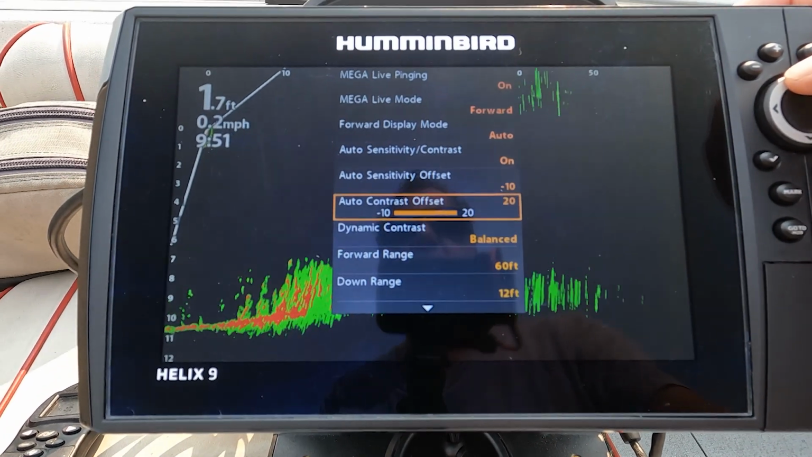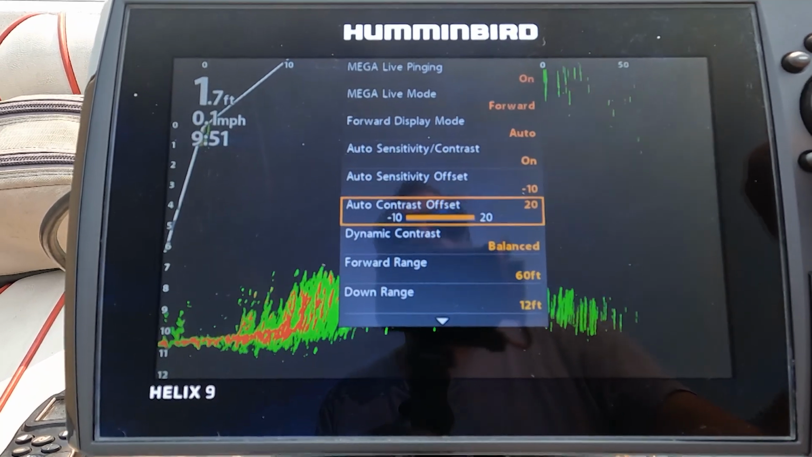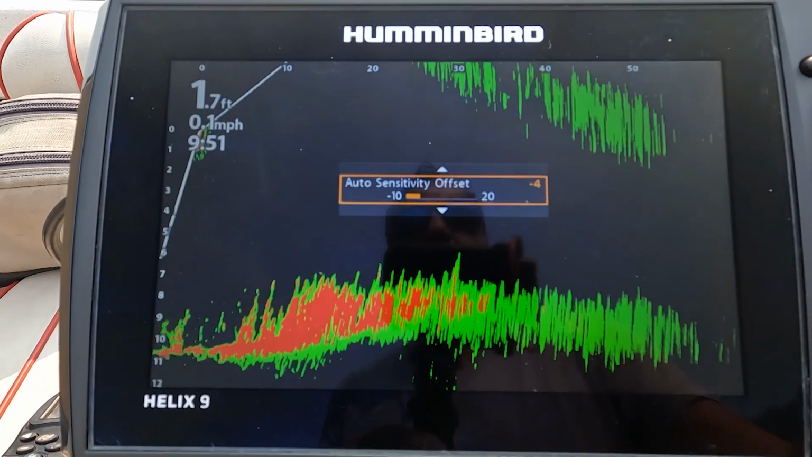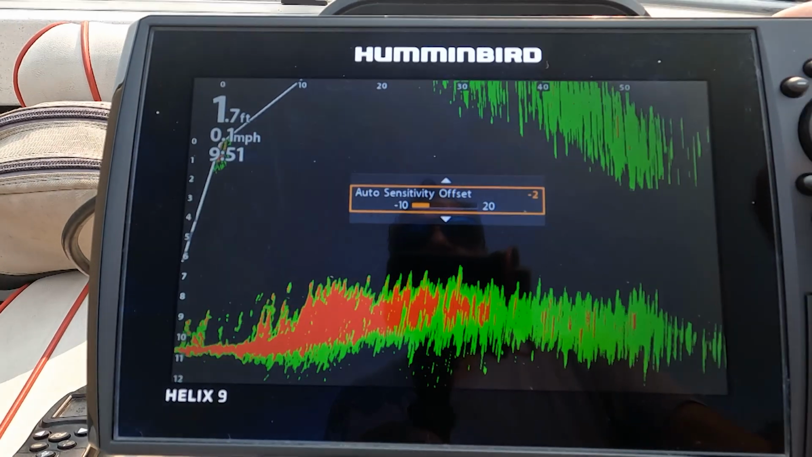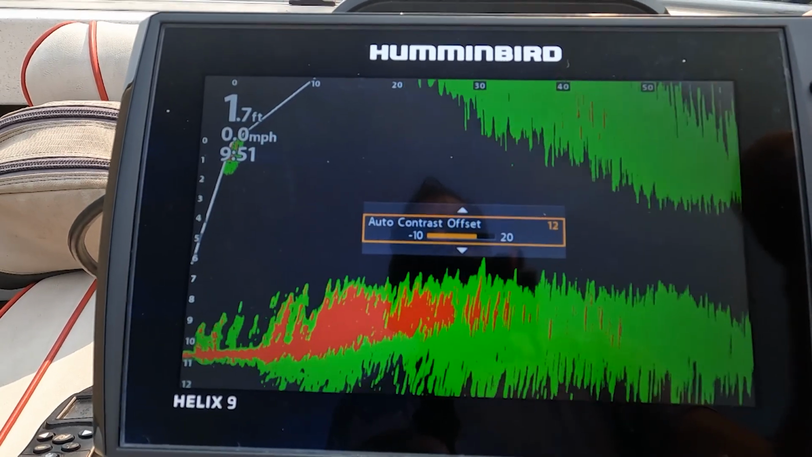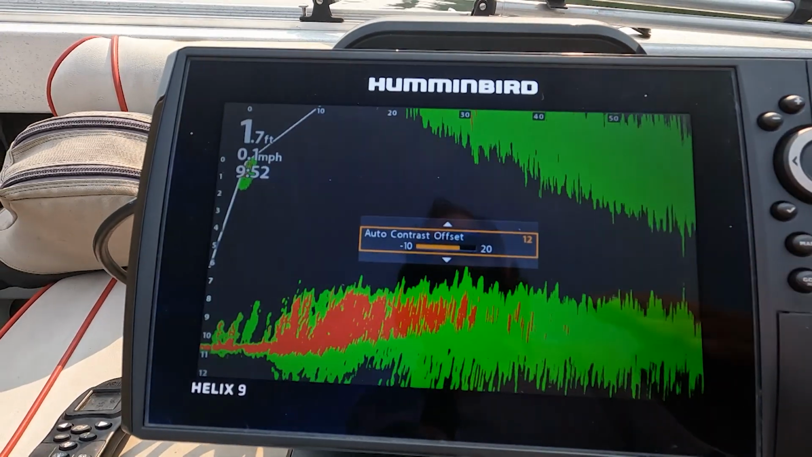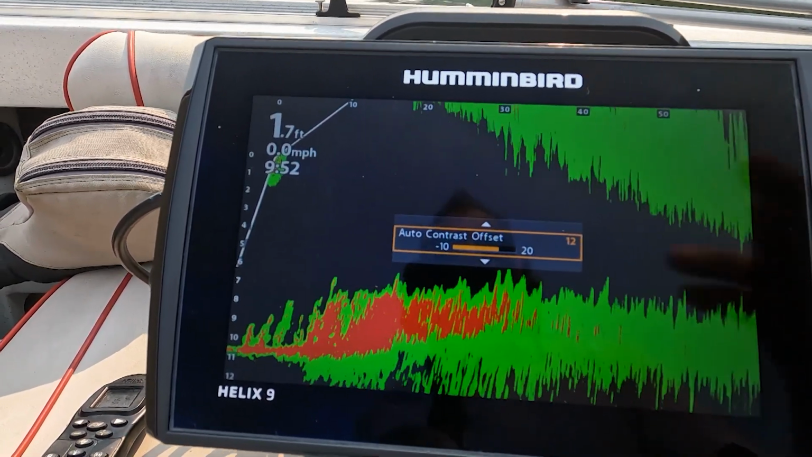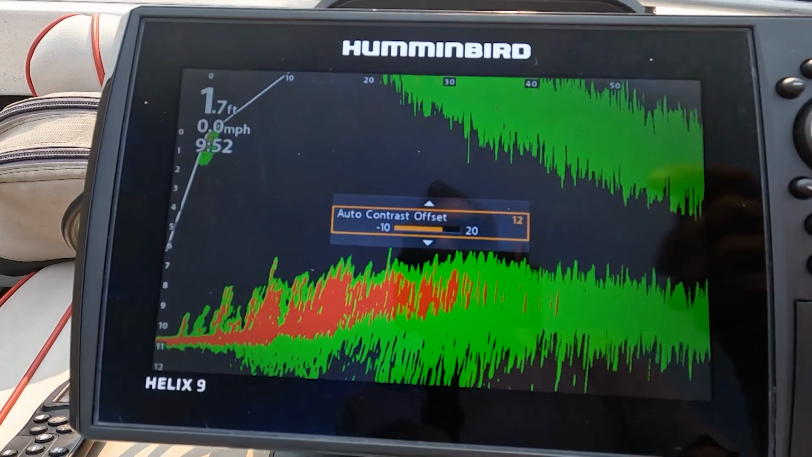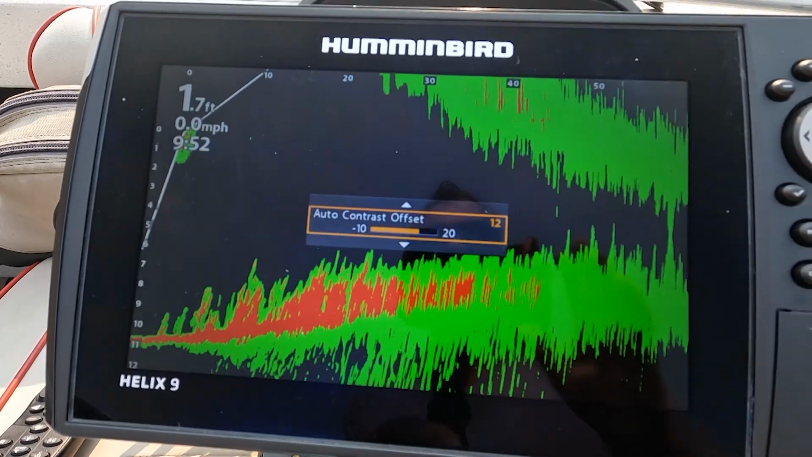And then I go and adjust my auto sensitivity offset and my auto contrast offset. So just to recap, the majority of the time, I'm on -2 for my auto sensitivity offset, and around 10 to 12 on my auto contrast offset, except in shallow water. So 10 feet and lower, jack those up and down, and when you get out deeper, you can keep them the same because you'll be dialed in. I tell you, these colors and everything else really gets it dialed in.